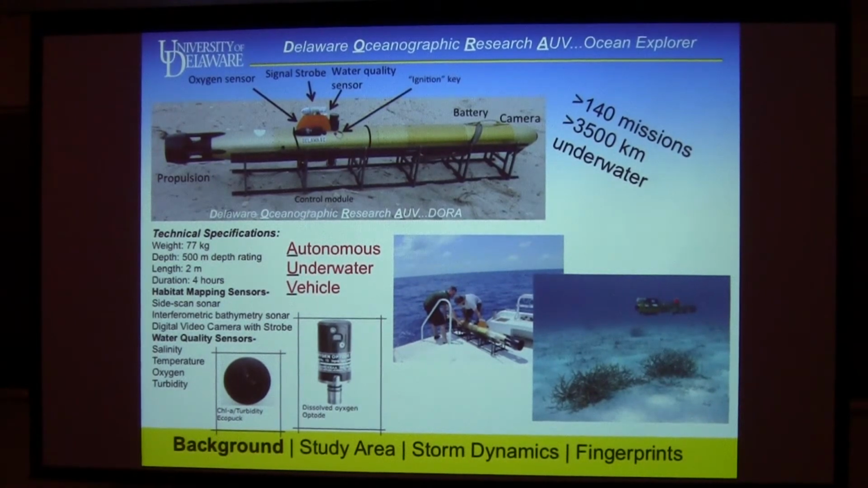So this is our robot, one of our robots. Actually, we've now increased our fleet. Mark Moline is the new school director in Delaware. He brought 3 AUVs with him. Matt Oliver, who's down at the Lewes campus, runs gliders. This is a propelled autonomous underwater vehicle. We've named ours Dora because at the time my now 8-year-old was into Dora the Explorer. She's done over 140 missions and covered over 3,500 kilometers underwater for us. So she just keeps swimming and swimming and swimming.